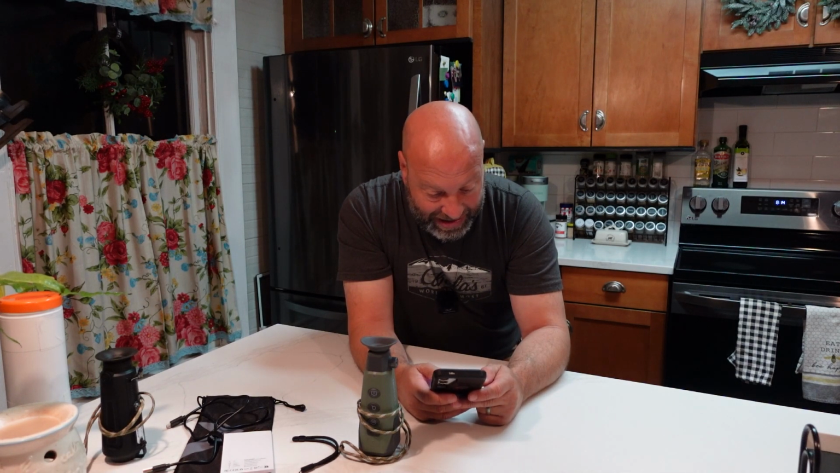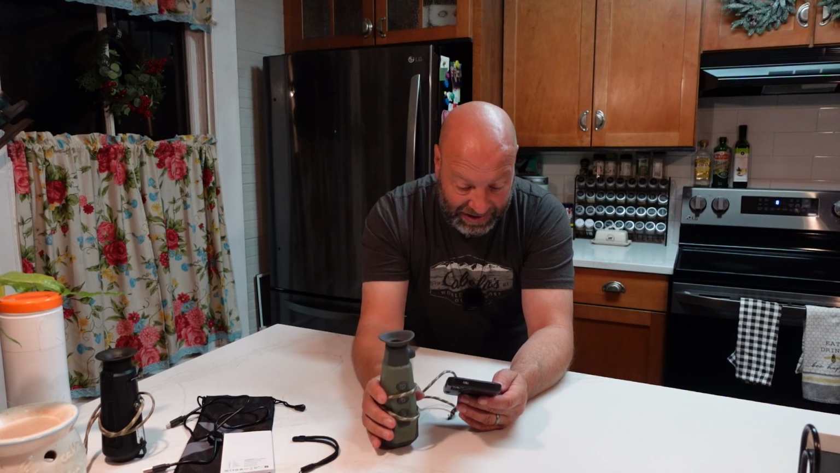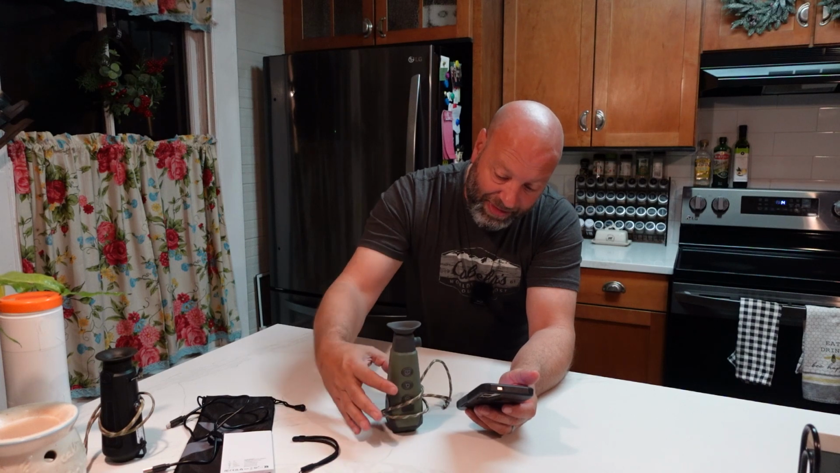Tripod hole in there and IP67 rating. And it's not very heavy. It's 800 grams. I don't know what that is, but it's not heavy. I will show you how I carry it. And the dimensions are for package size in millimeters, so that's not going to help much. But as you can see, it's about just a hair under 7 inches tall and about 2.5 inches in diameter. That's basically where you're coming in at. So that is this guy right here.